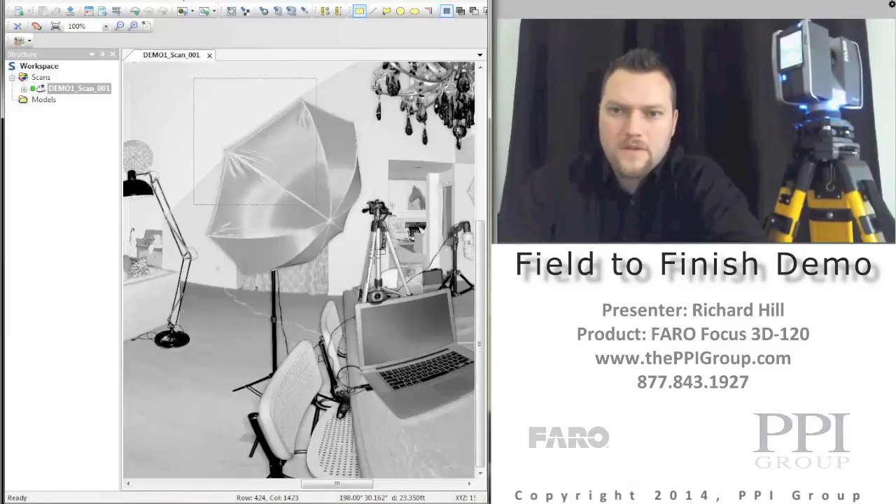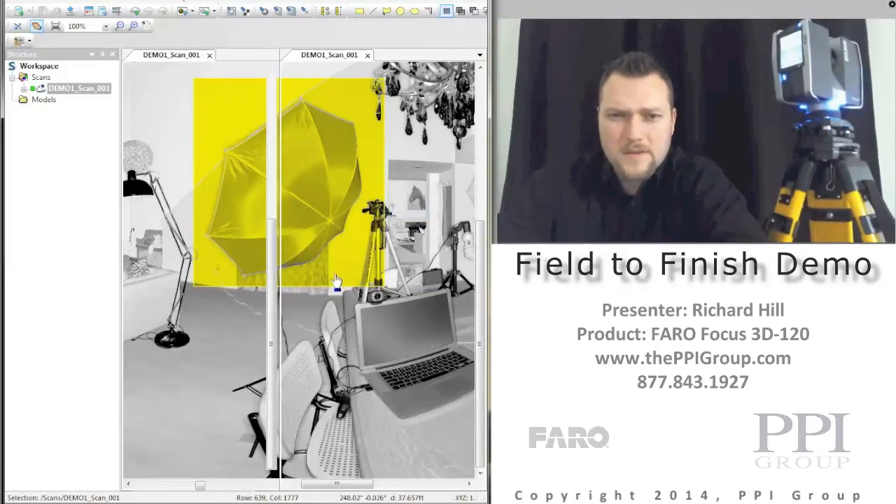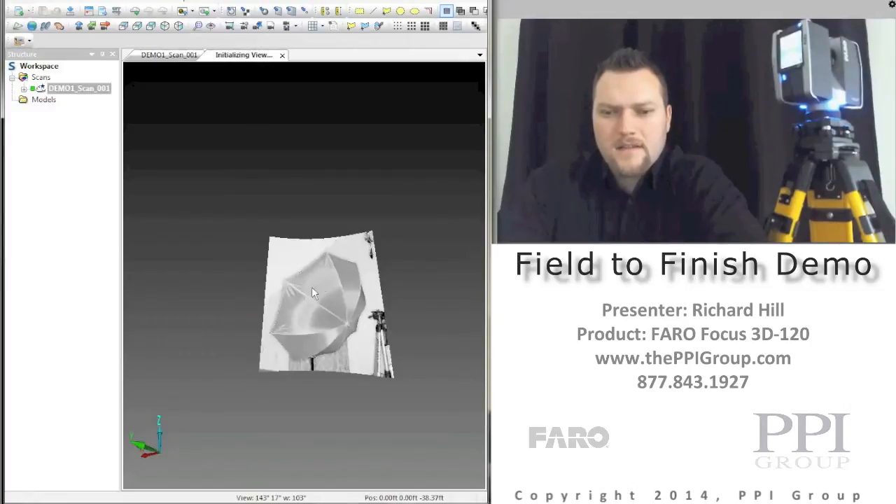So for example, if I wanted to view something in 3D, I could just highlight, select, go to View and 3D. This will pull up a separate viewing window or a separate tab that will show that information in 3D. And then we can do measurements or just look at it and orbit around it and things like that. Basically analyze it a little bit more.